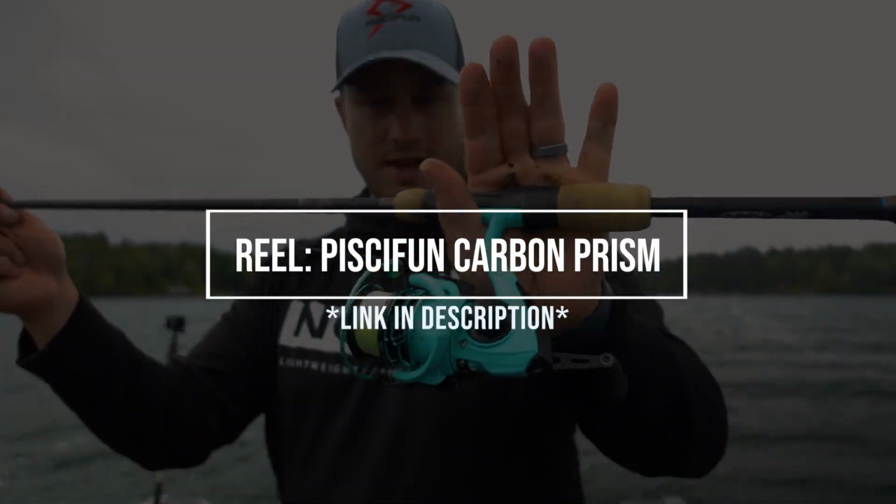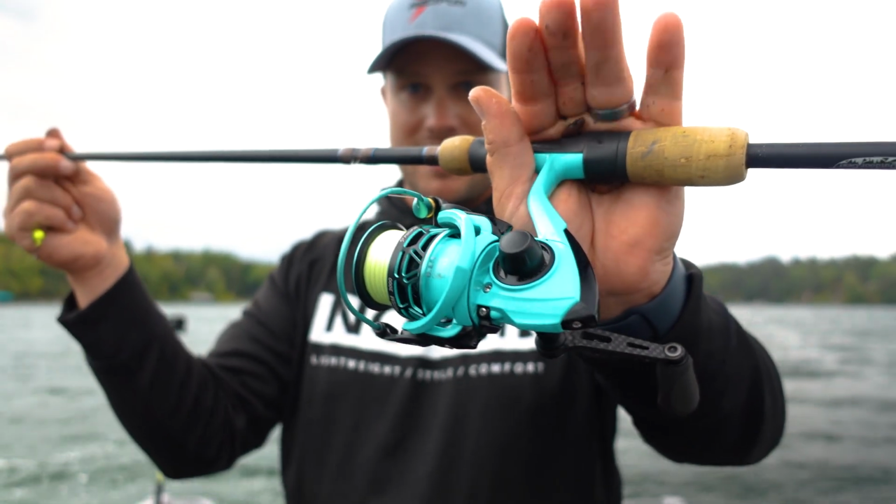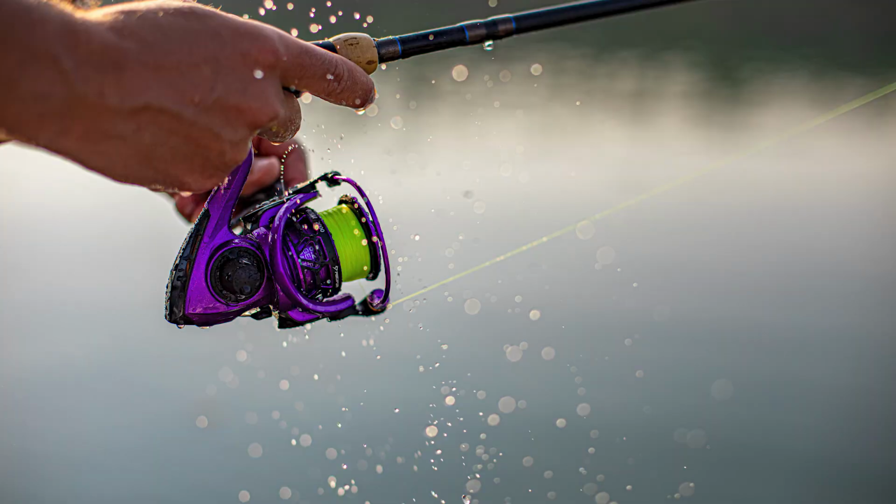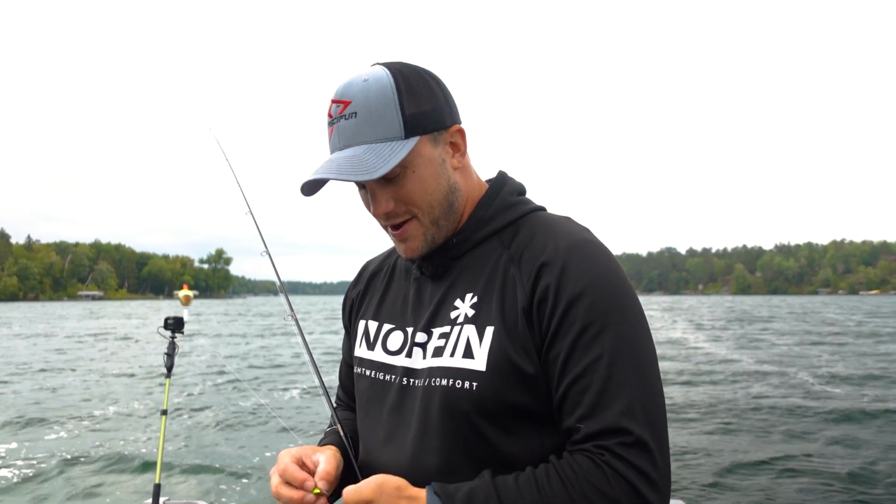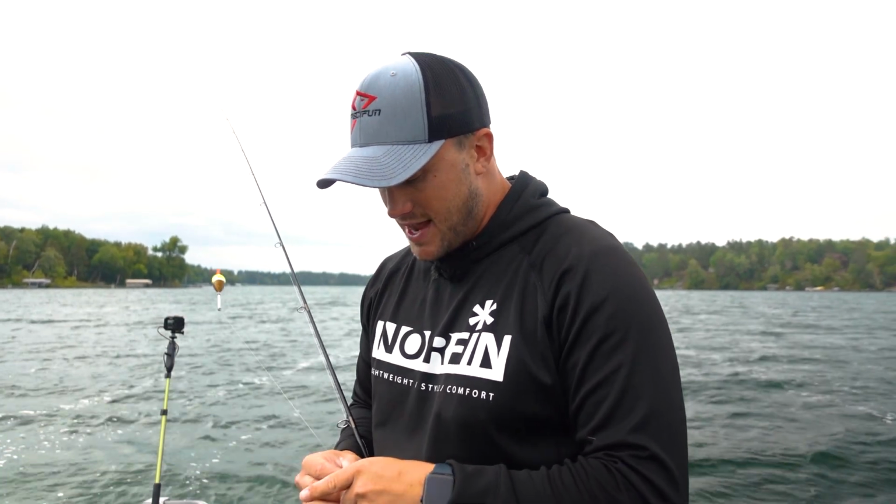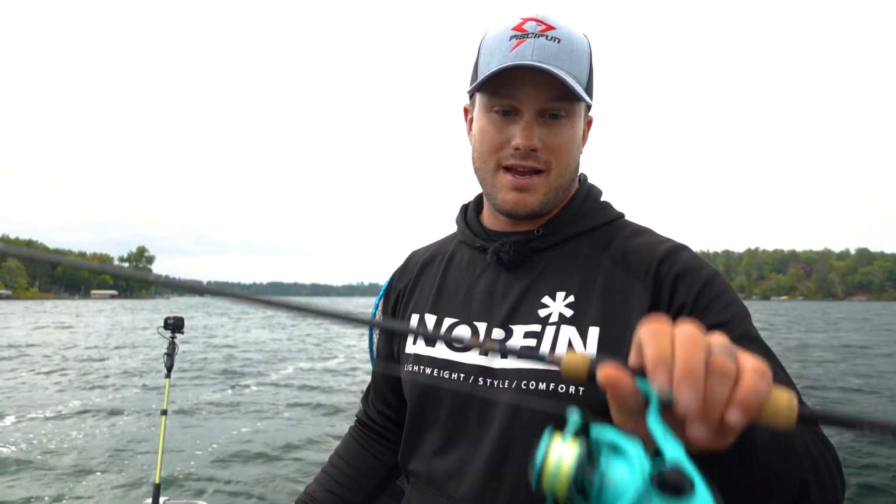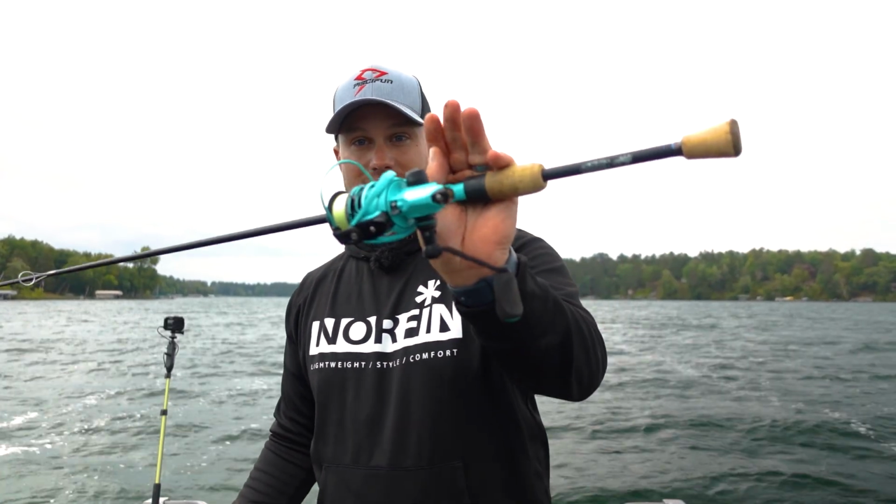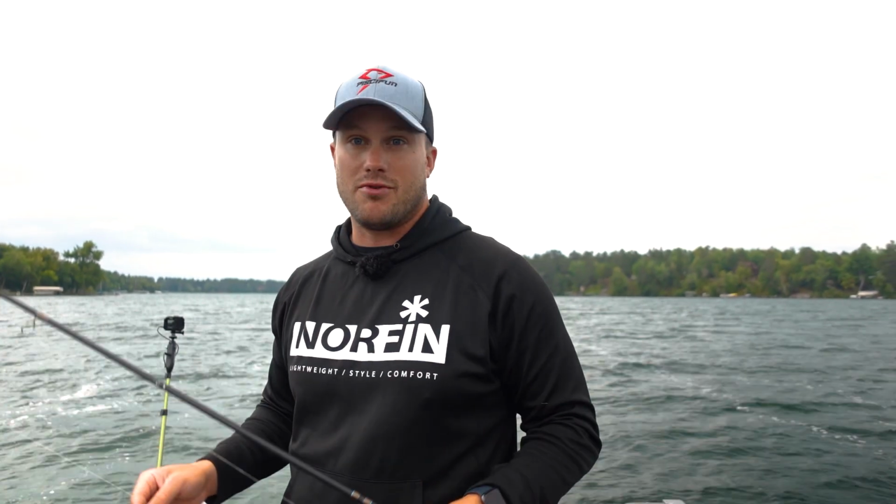And this reel is one that I've been using a little bit more. It's a new one by Piscifun, the Carbon Prism. Got some pretty cool colors. One is a purple color, one is this, I'm not really even sure what you would call it, but very impressed with these reels. I kind of thought right away that maybe it would be a little bit of a downgrade, but this is a very high-end reel if you're used to the Carbon X lineup. Very light, very smooth. That's what I got rolling for my setup here.